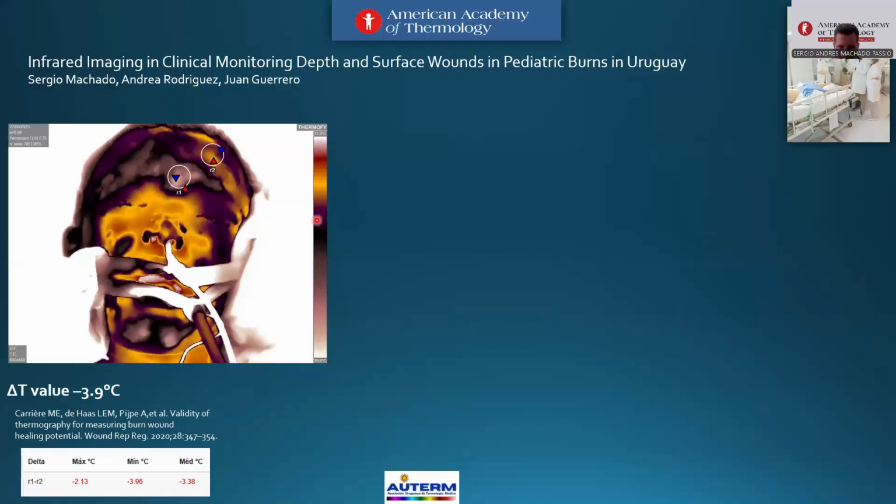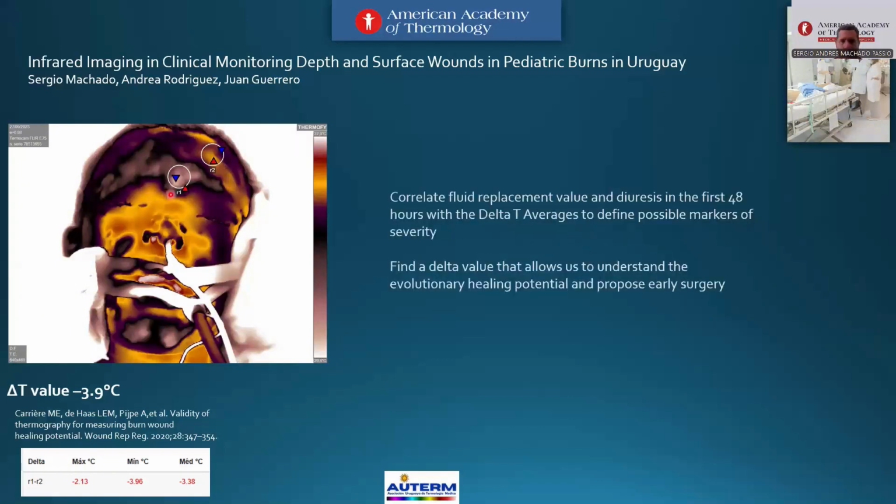Okay, the software we can use has different scales and palettes for analyzing areas of interest. And now we correlate fluid replacement value and diuresis in the first 48 hours and compare with delta T average, perhaps to define a possible marker for severity.